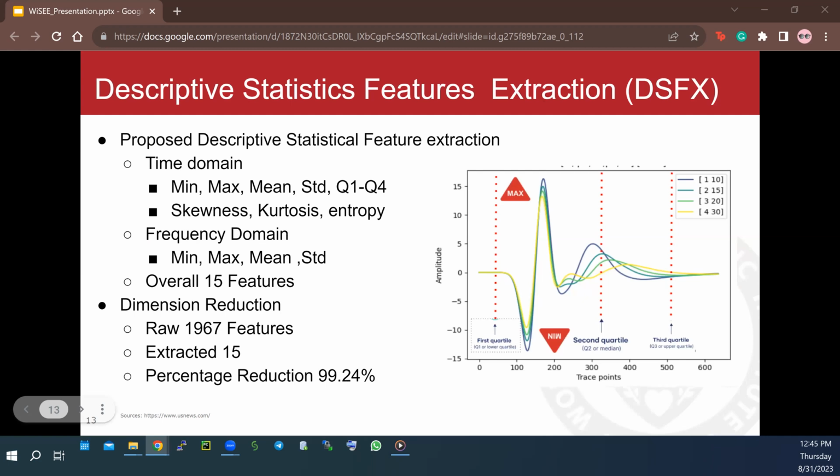So for descriptive statistics, as we mentioned before, we extracted features like mean, max, standard deviation, and quartile percentile using Python, and we saved this data into a CSV file, and later on we use this data for further feature selection. In the frequency domain, we also focused on key traits like mean, max, and the standard deviation, and the reduction size for this approach was almost 99%.